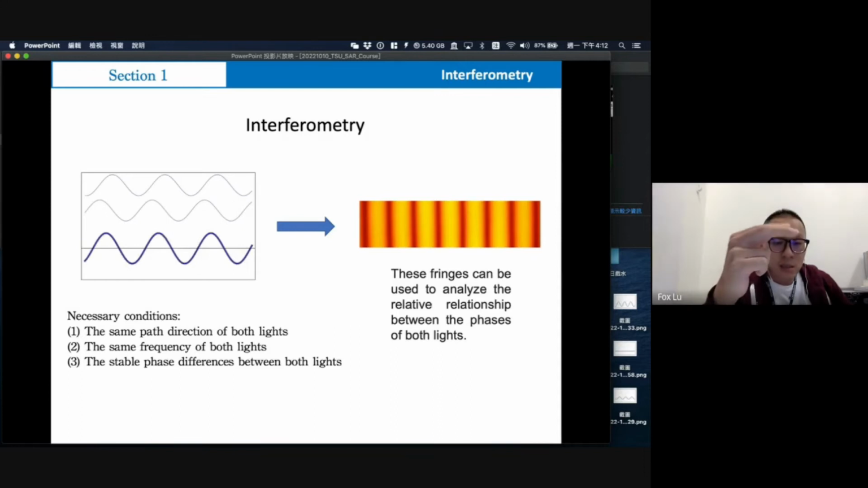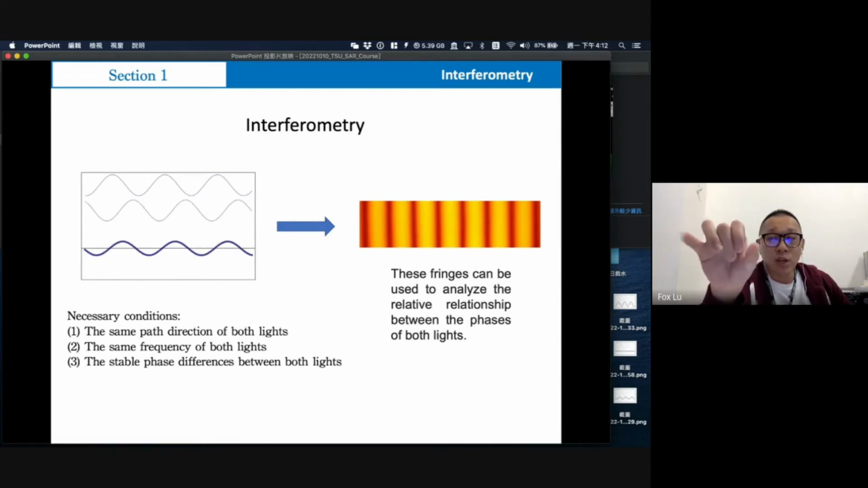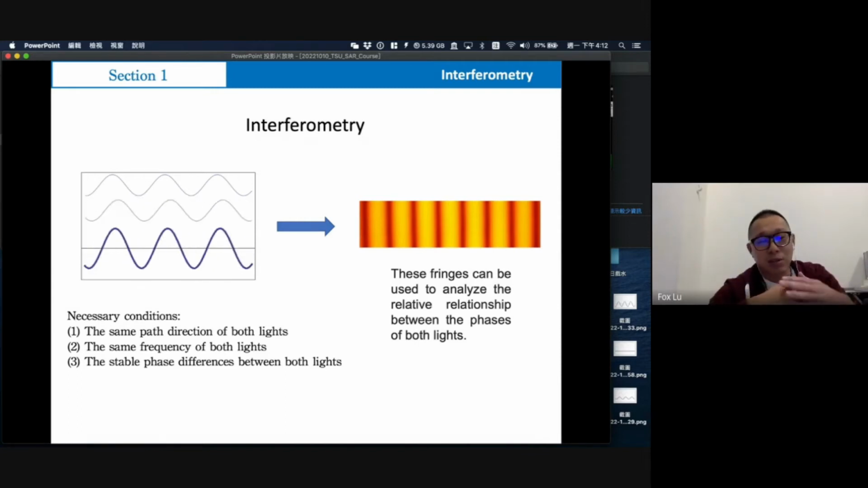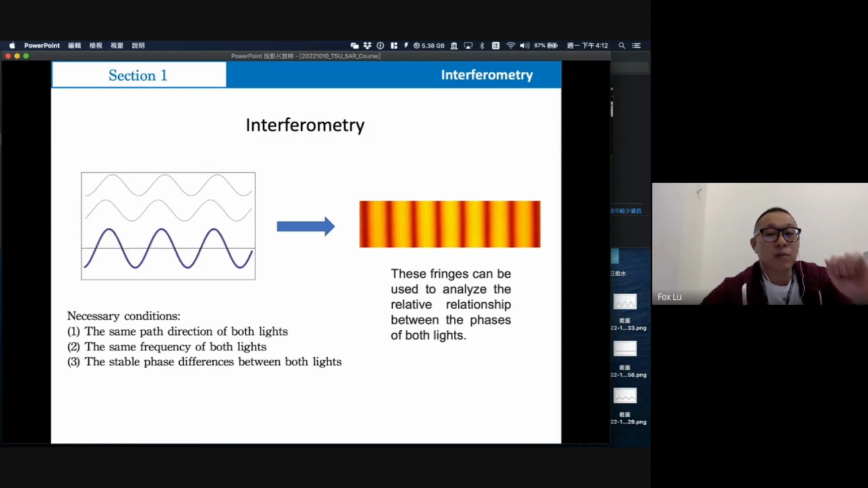And the second is about the same frequency. Because if we change the frequency, it's hard to stack this signal. And then the third is we should have a stable phase, because if the wavelength is changed, it's really hard to get together at the same frequency and the same arrival time to make the interferometry.